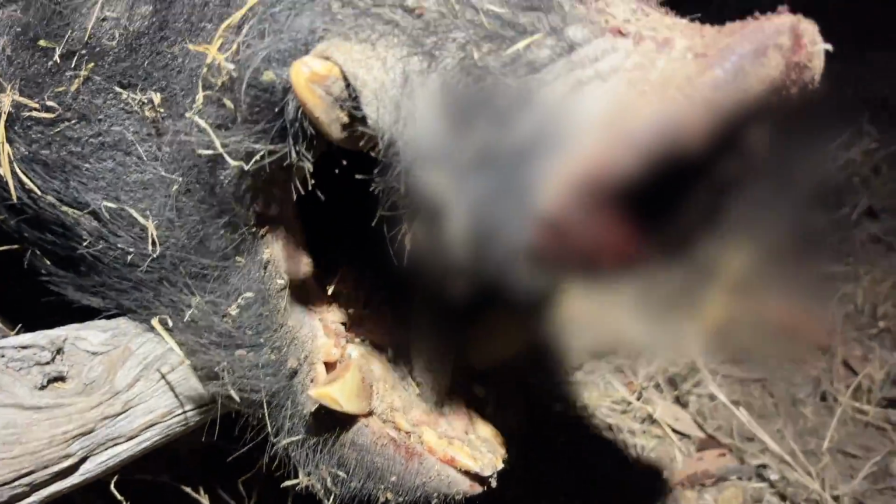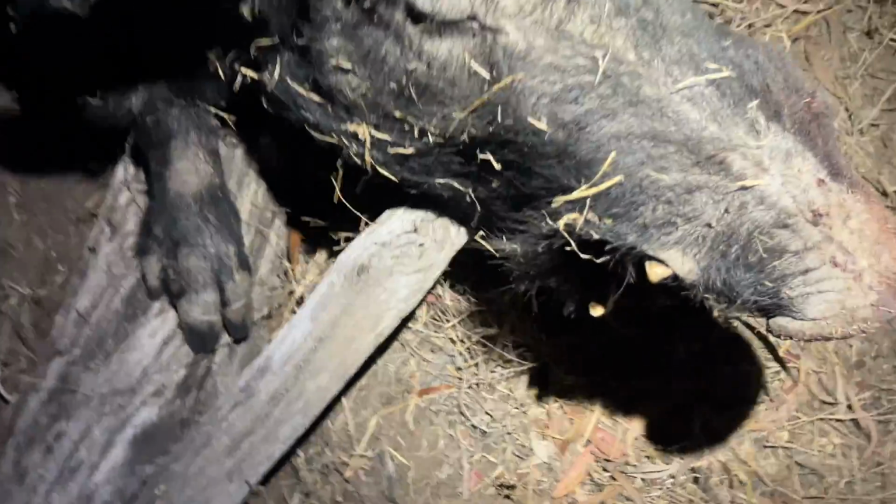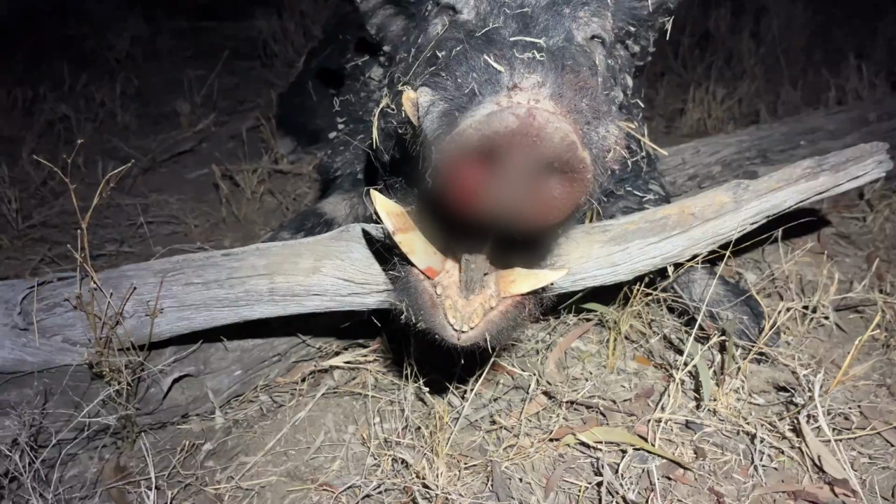Just put a stick in his mouth. And look at this. This tooth here, this big tusk, is loose. He's obviously a very old boar. Look at that. They pull that tusk out.